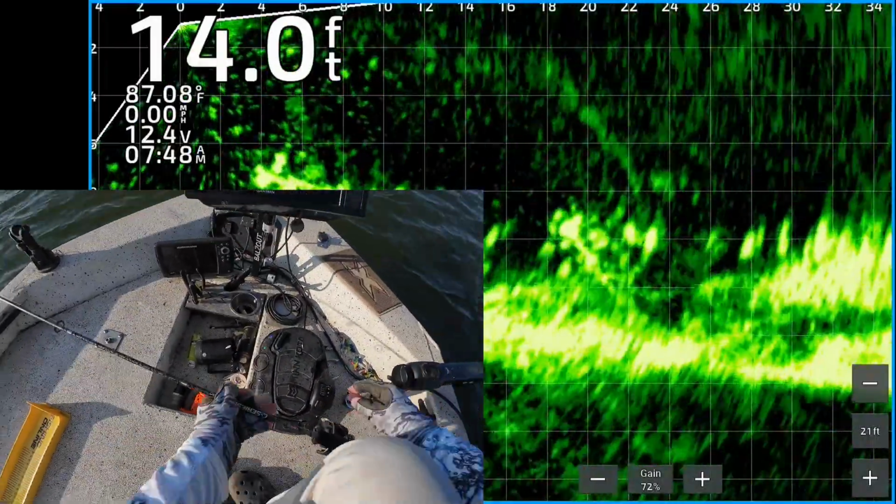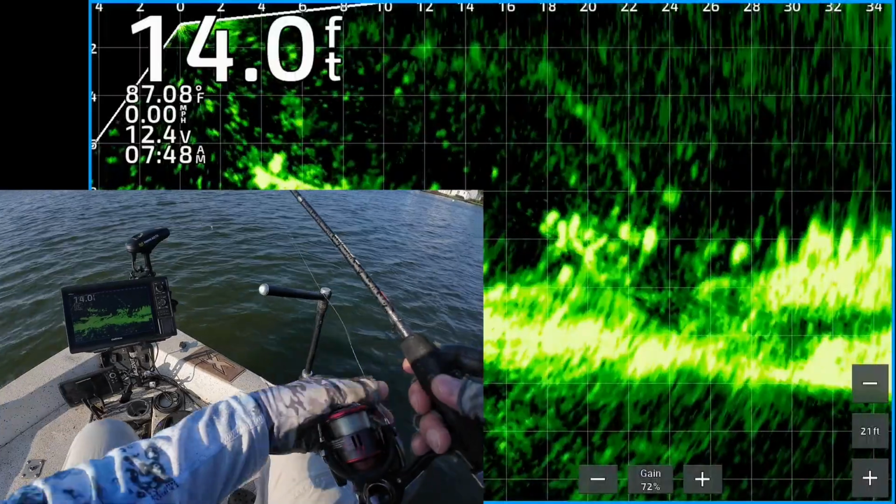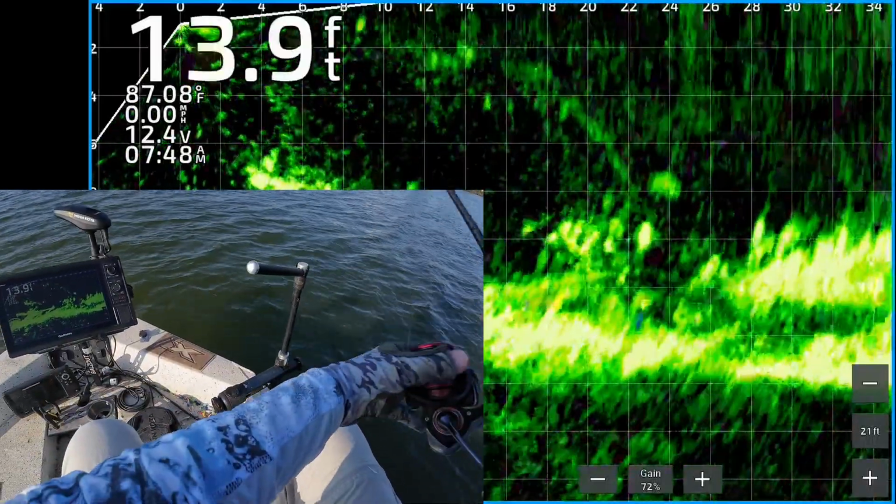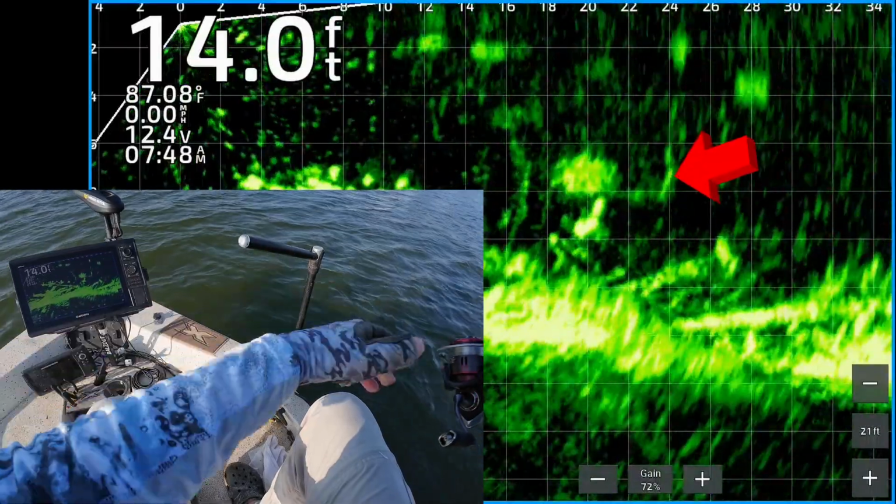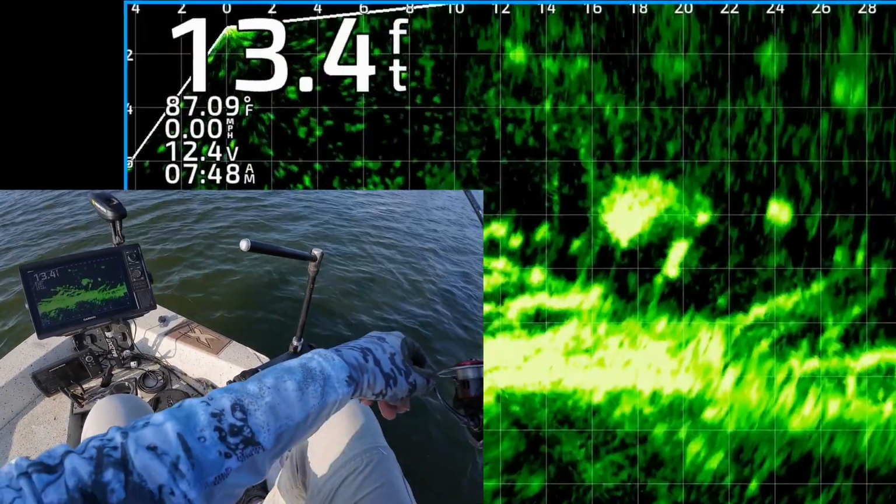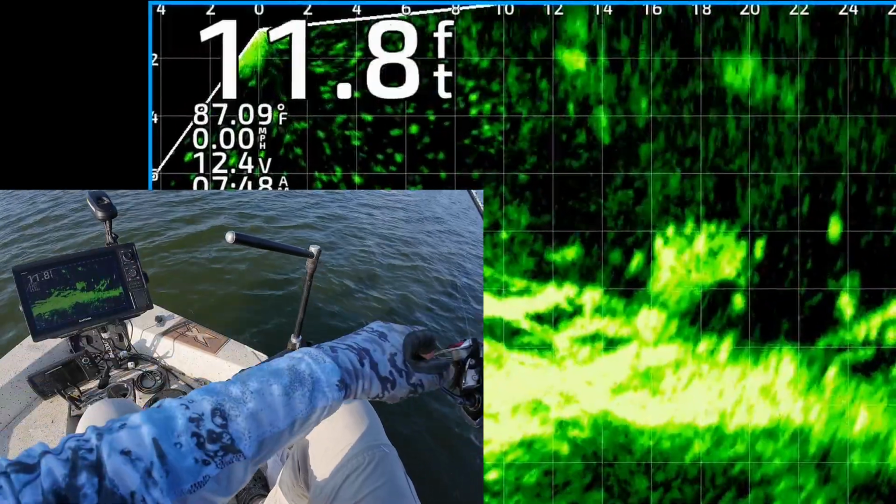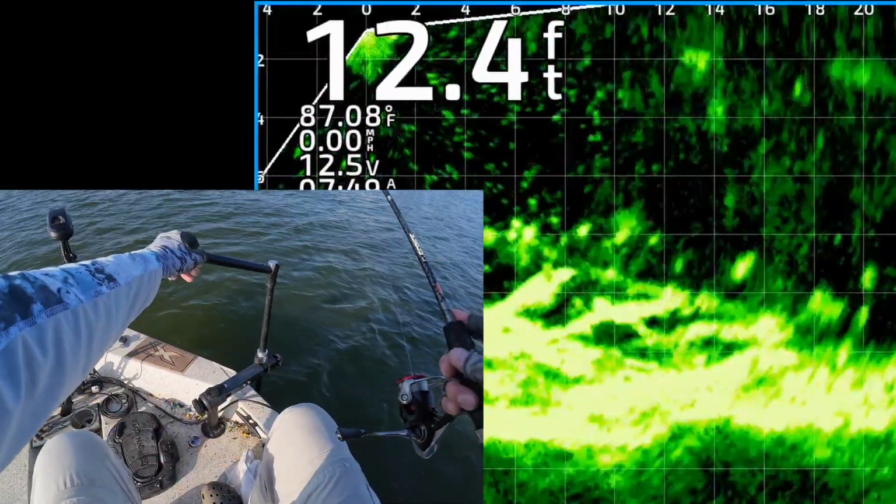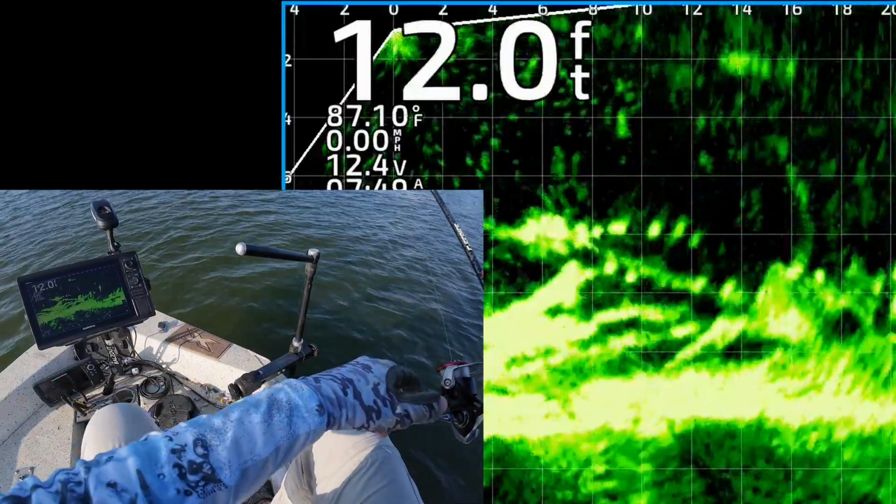There's one. There's some good looking fish scattered all along that brush. Chunk out the jig. There it is, dropping down to him. There's a couple good ones right there with that bait. No takers. I'm going to keep reeling it right on top of the structure. Twitch it every once in a while.